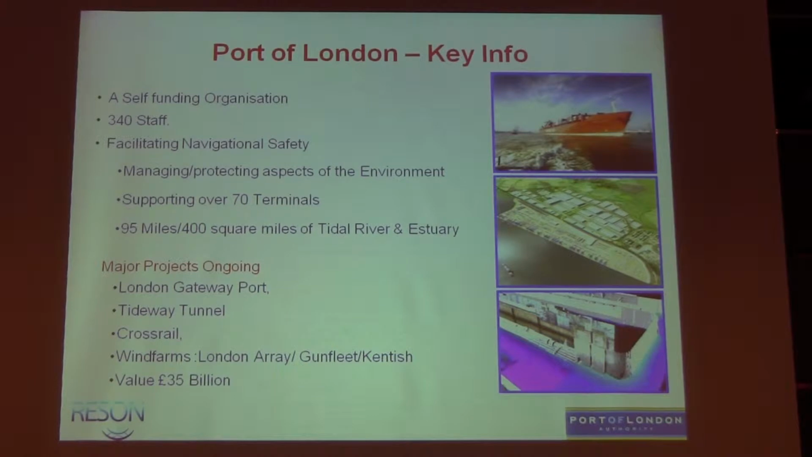We're lucky in these sort of recessionary times, which is affecting the income to the port in some ways, but we have a lot of major projects going on, over £35 billion worth. The Olympics was on there, and that finished this year successfully. We had some involvement in that, but lots going on. And I'm going to show you some examples of work that's associated with some of those projects as well.